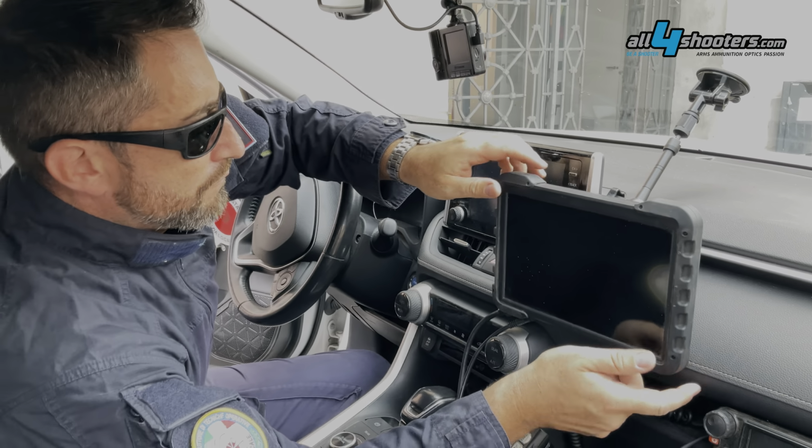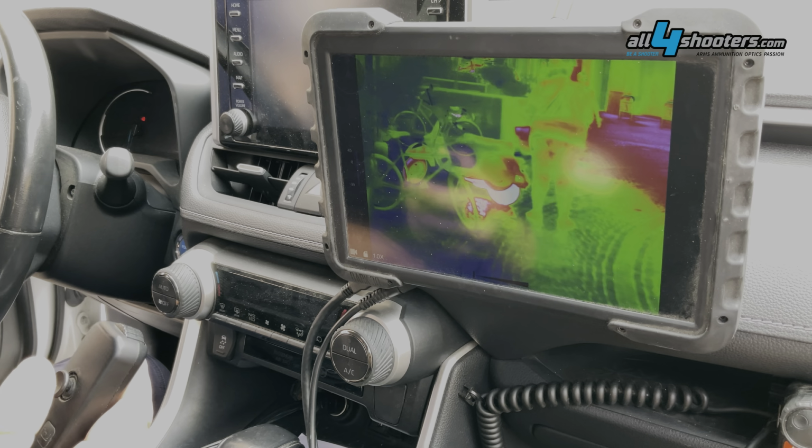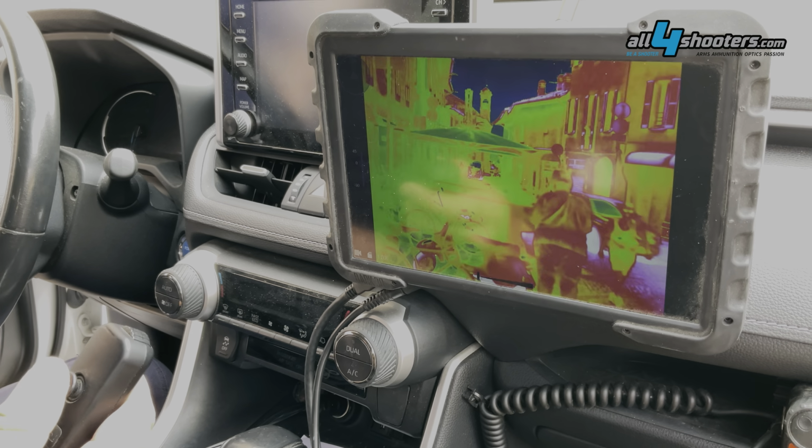The size of the screen and the brilliance of it are great, and in some instances could be seen from outside the vehicle, something to keep in mind when doing surveillance from a car rather than the classic van.